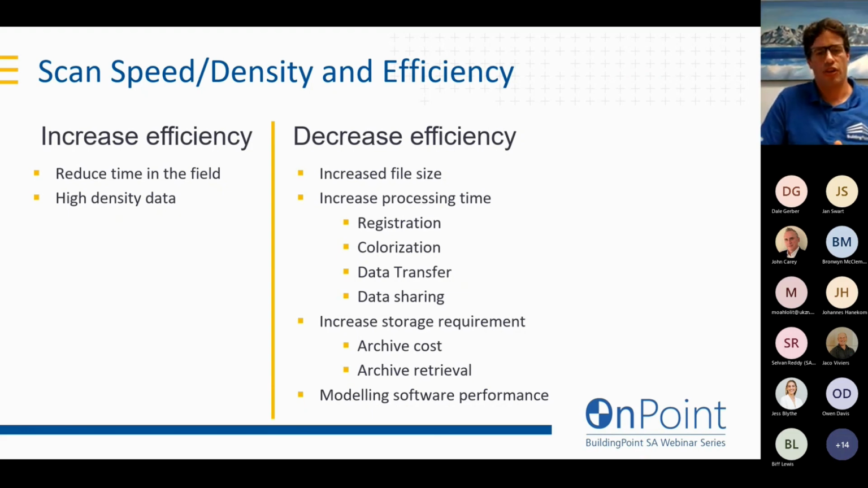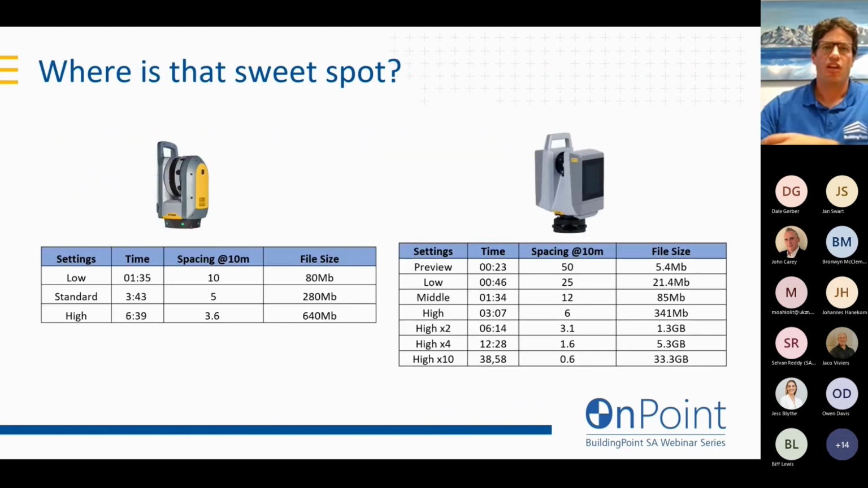So if you're in the business of capturing and processing scan data, and you deliver it to somebody else, they might not experience the same performance that you do with the point cloud that you're generating.